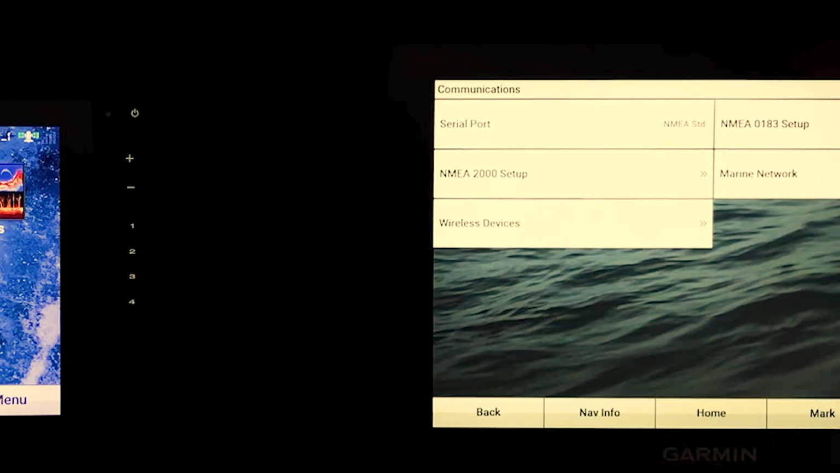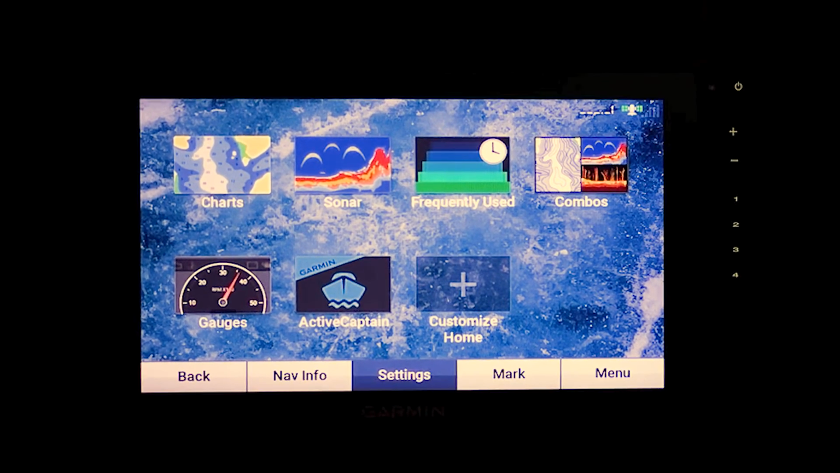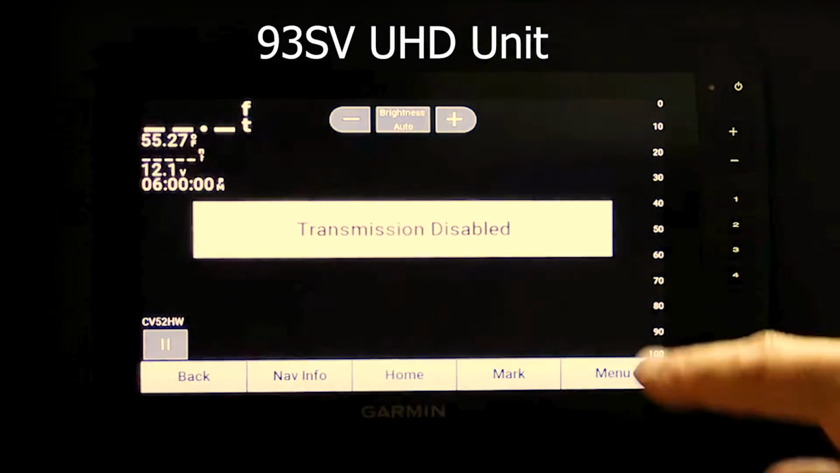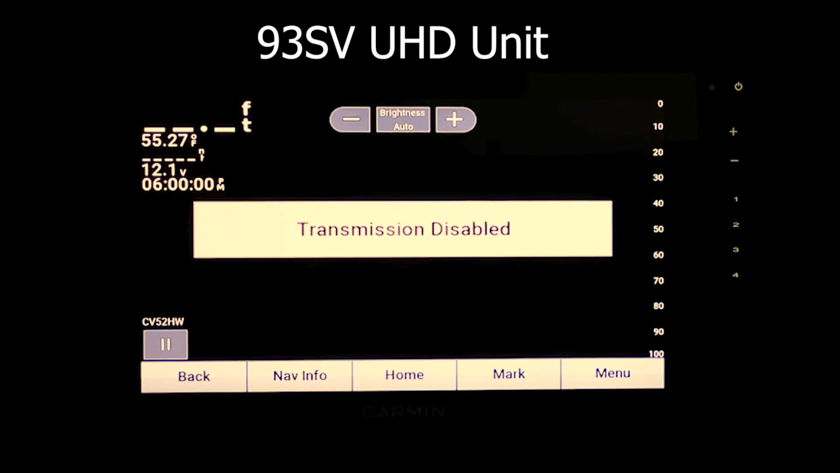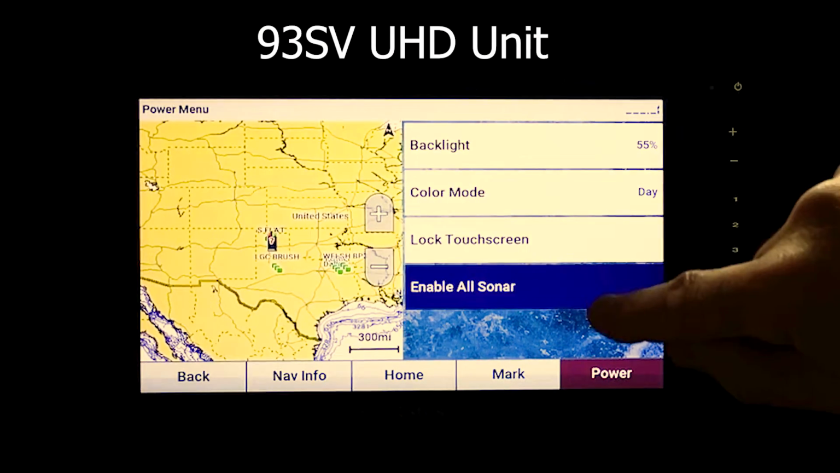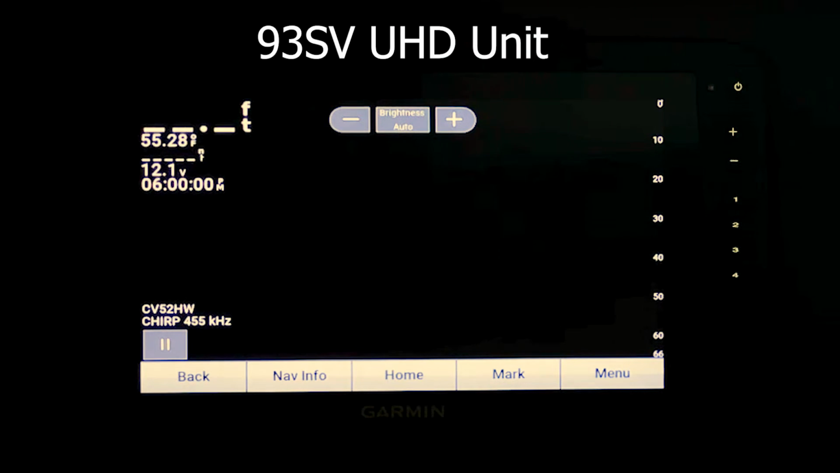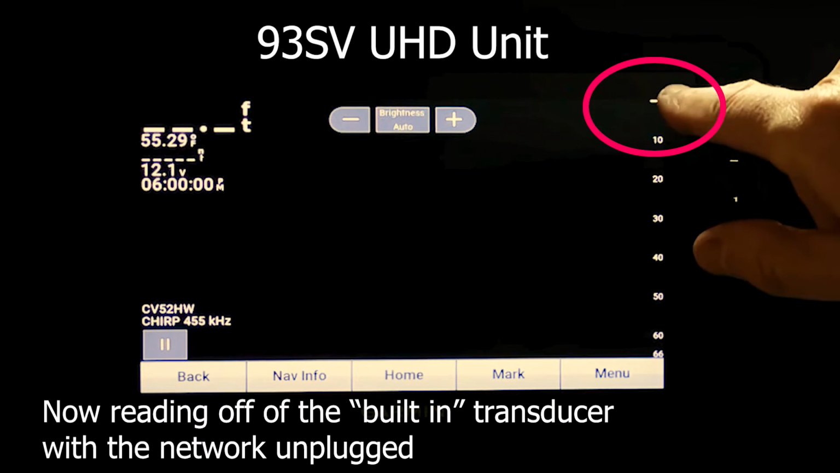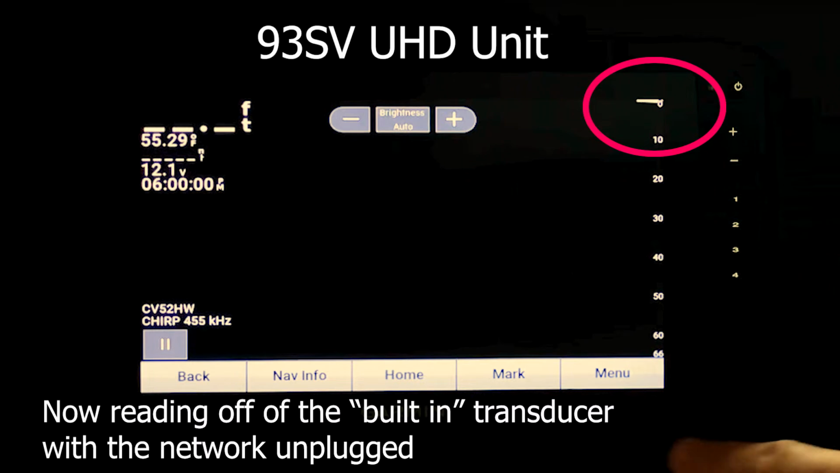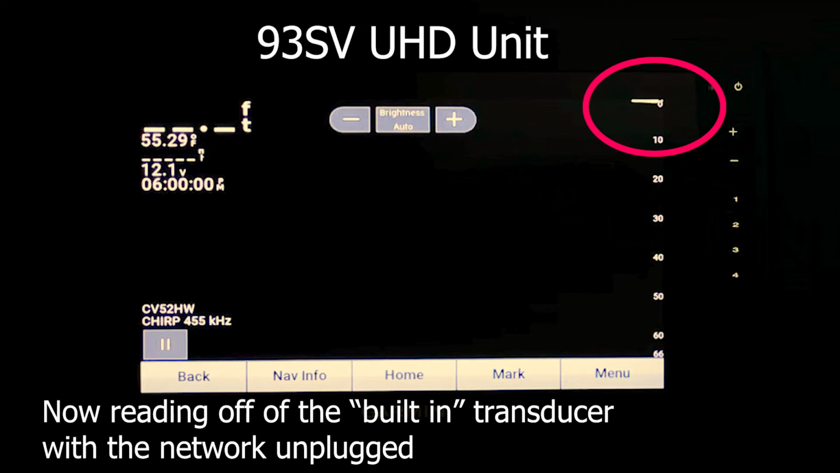Okay, so you may be asking, well, do I lose my sonar? No, you don't. So if you go here, you go sonar, let's go to clear view, because the clear view, when they're networked together, should be reading off the transom mounted transducer, and we don't have a network. So let's go ahead and enable our sonar just for a minute. And it's kind of hard to see, but you can see up here in the corner, it is scrolling. So what it'll do is it will just revert right back to the built-in transducer that's plugged into the back of the unit when you've lost your network. So don't worry about that.